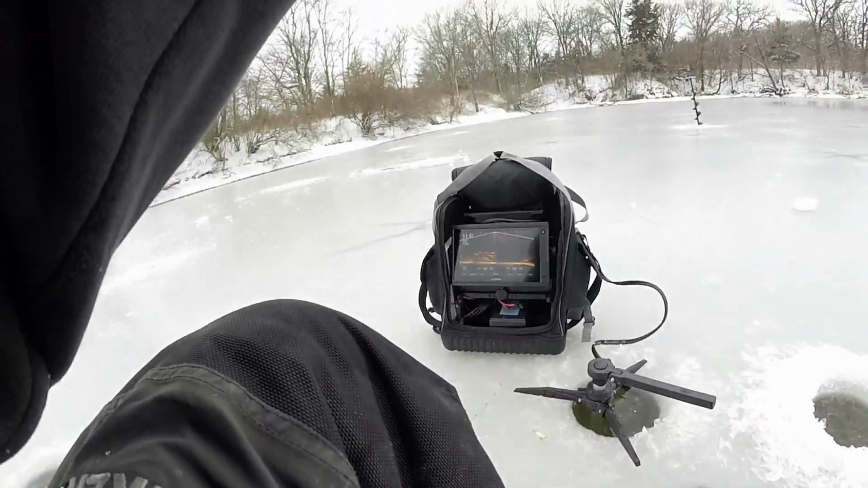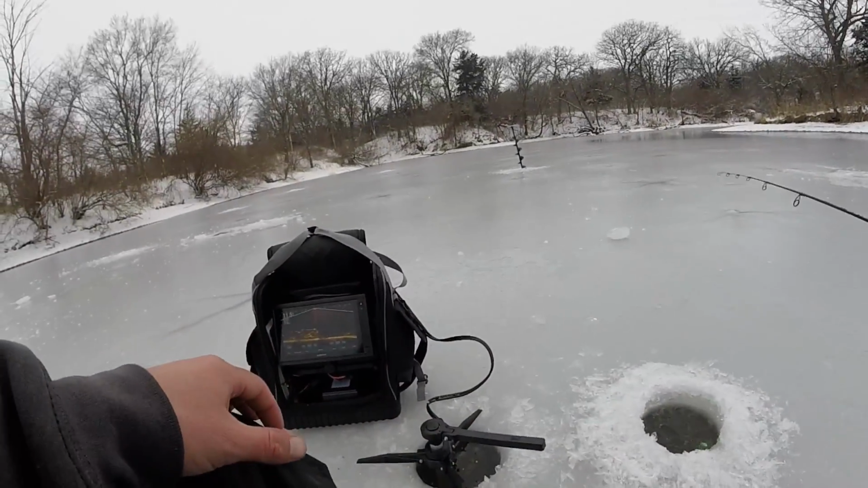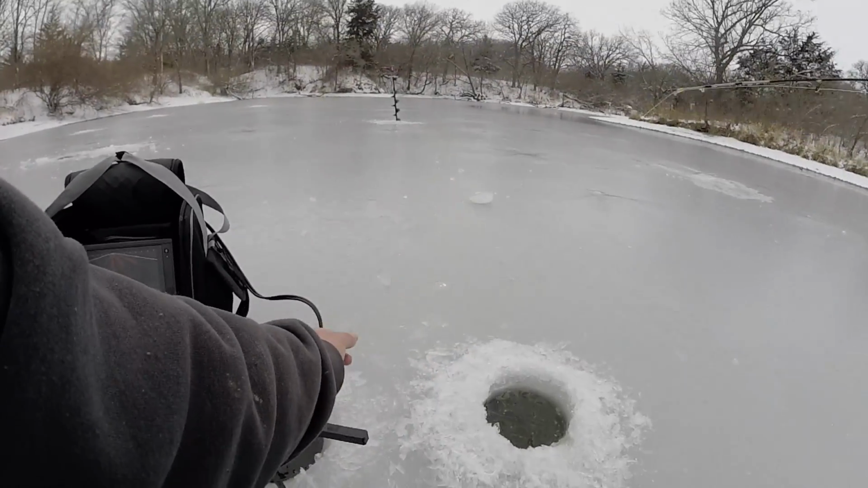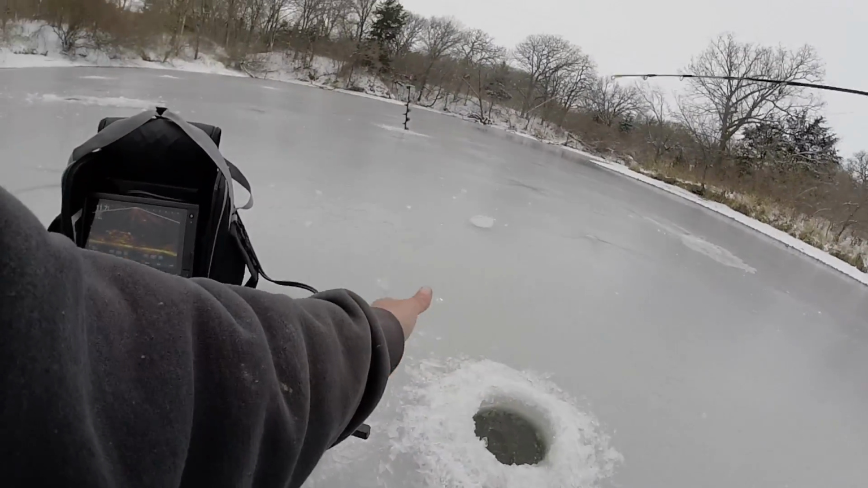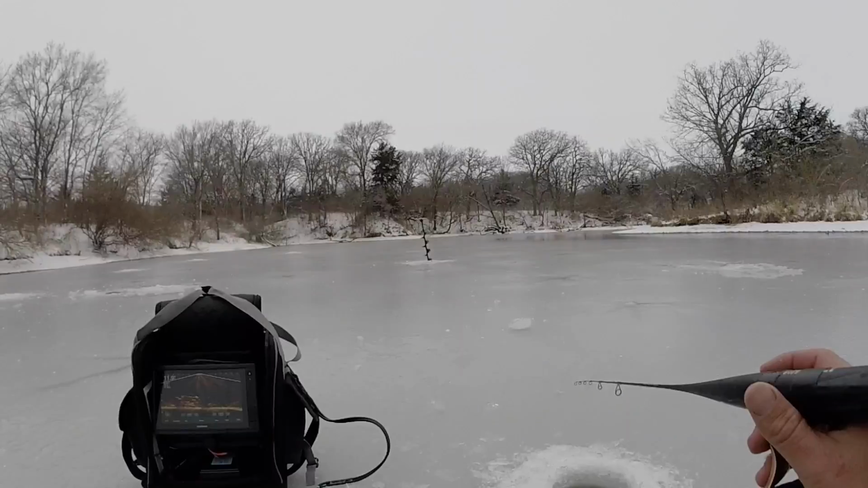Just getting started. Got a crappie. Obviously some bigger ones around. I could just tell on the Panoptix that was a bigger fish. Eventually I'll have to start probably recording on that, but I'm not very smart and my brain's small, and as of right now I can barely figure out how to record on my GoPro, so let's worry about one thing at a time, boys and girls.